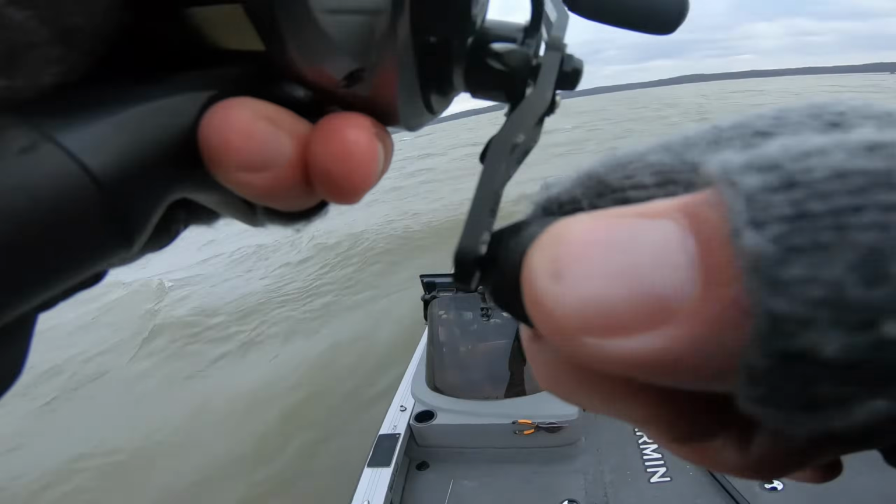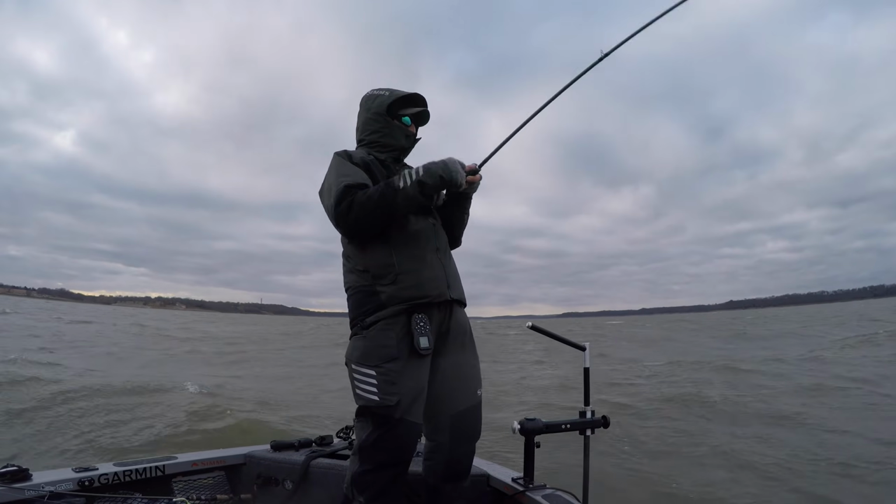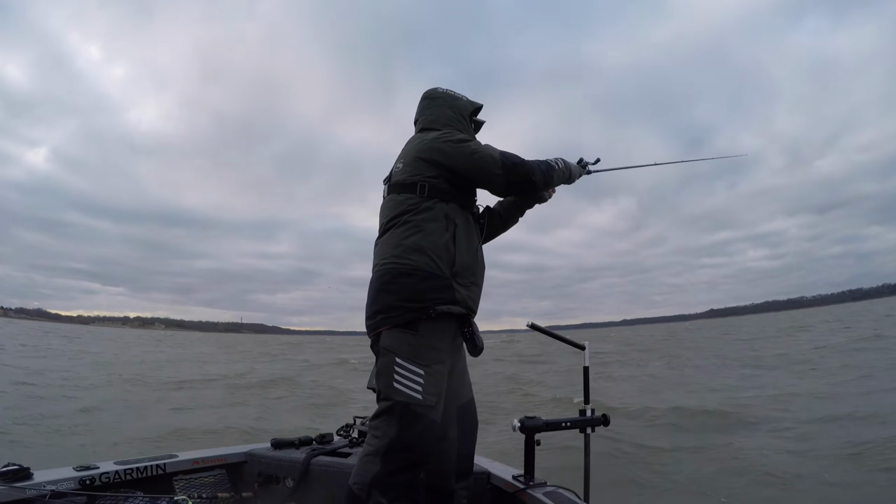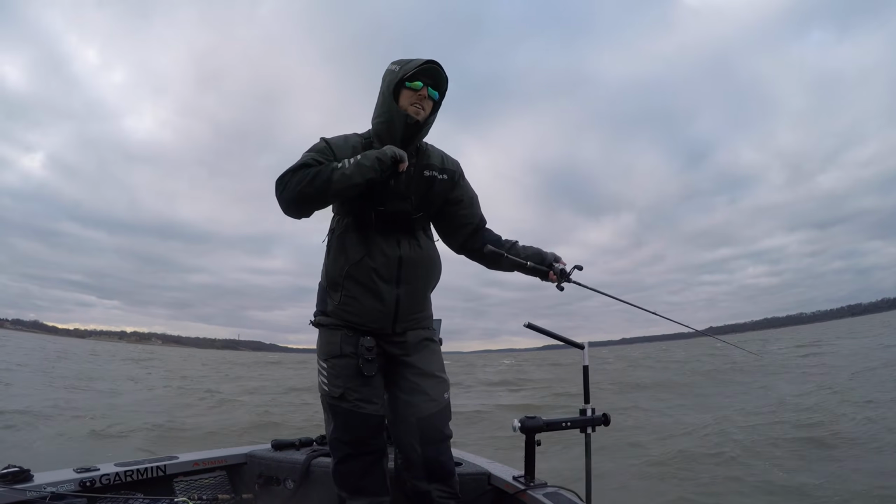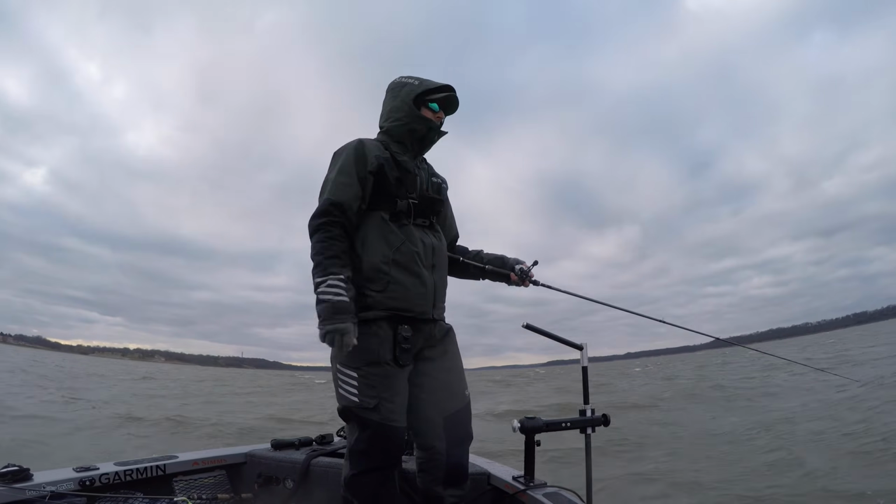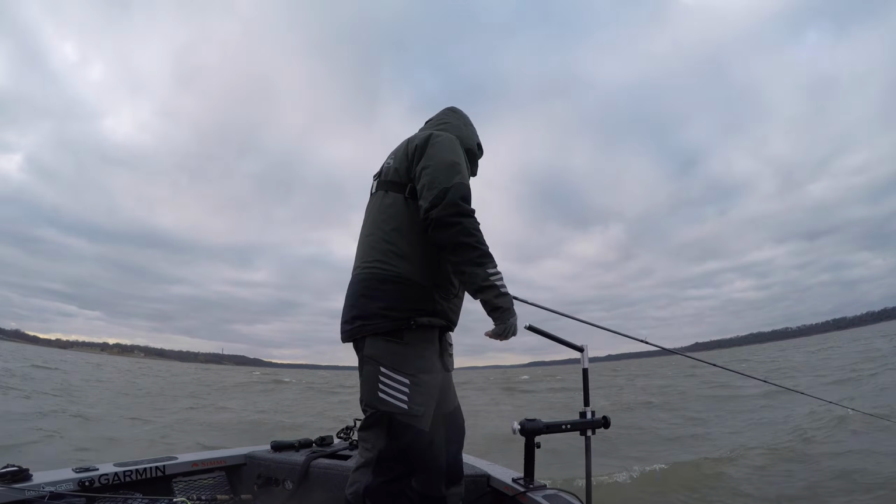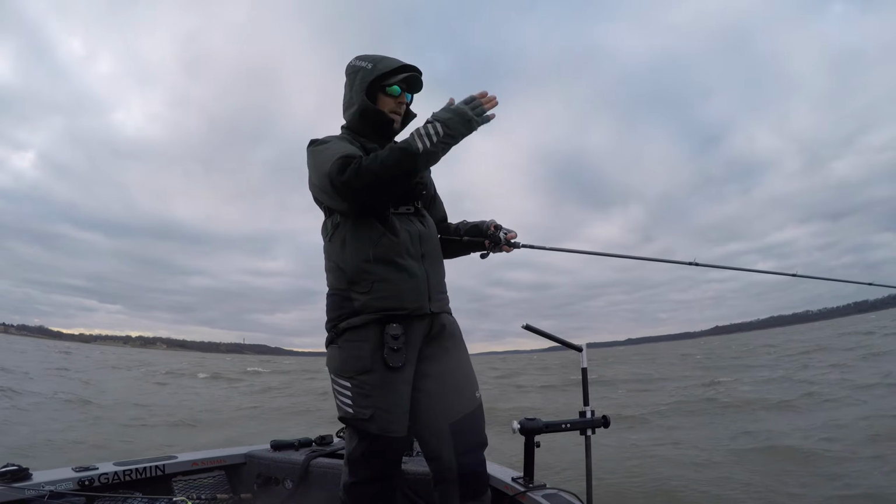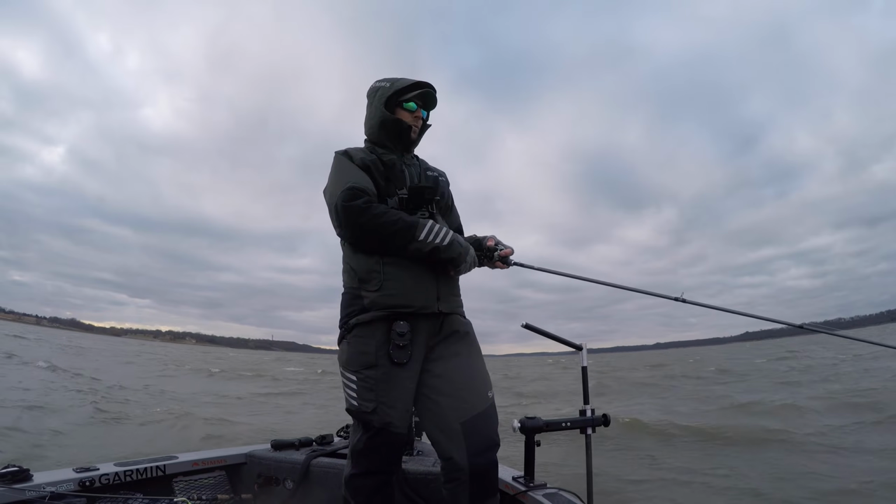There we go. Oh, he's off. No. Oh, it's gnarlier out here today than it was the other day when I posted that video last week. It is definitely gnarlier. And honestly, even with the 1/2 ounce jig head like this, the way that I'm casting, it's really hard to keep that bait where it needs to be in the water column.